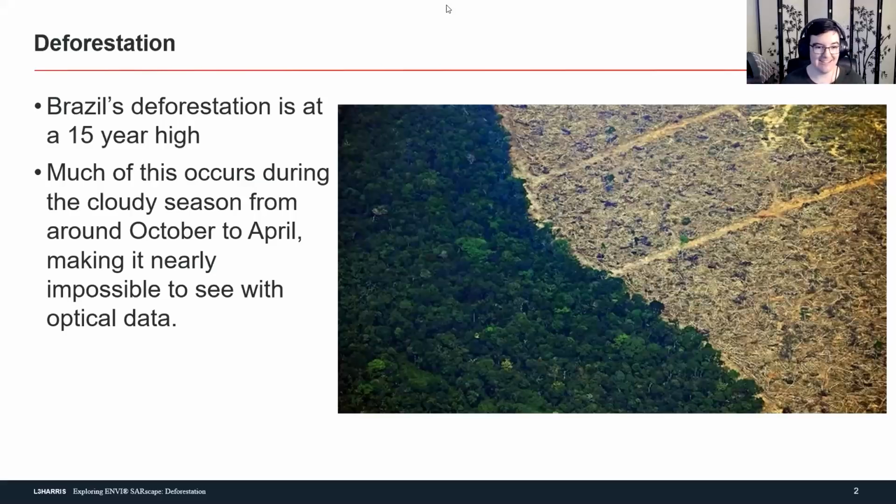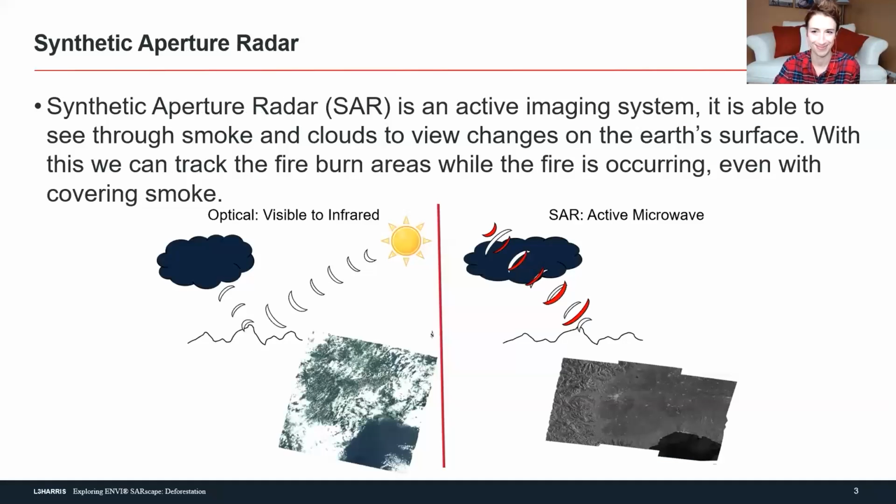But first, I'm going to inundate you with a little bit of background to SAR, like I do every time, and then go over the actual process. Let's do it. Let's go. All right, here it is.